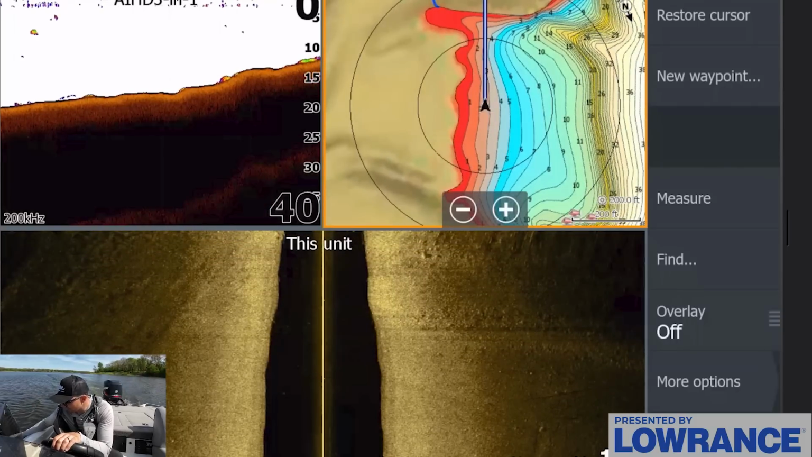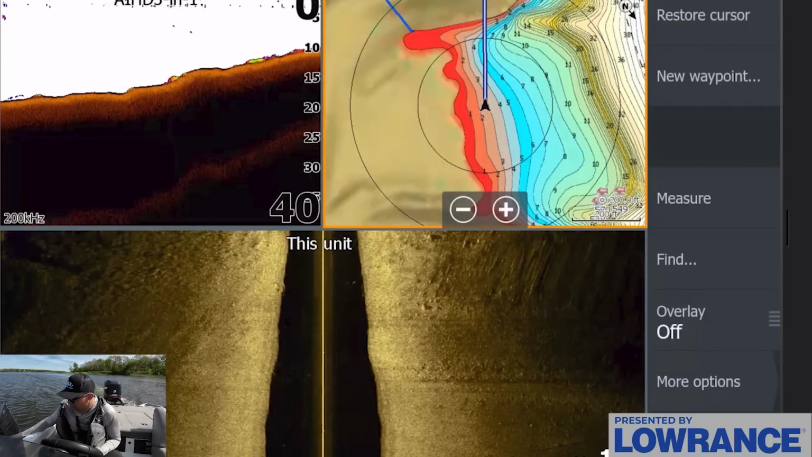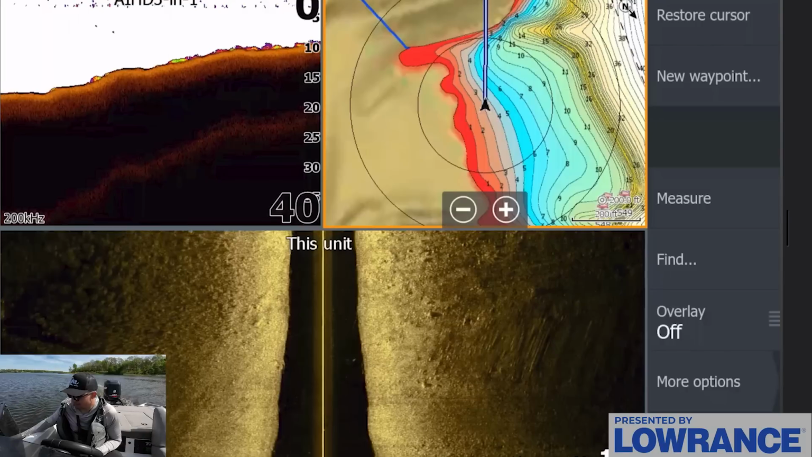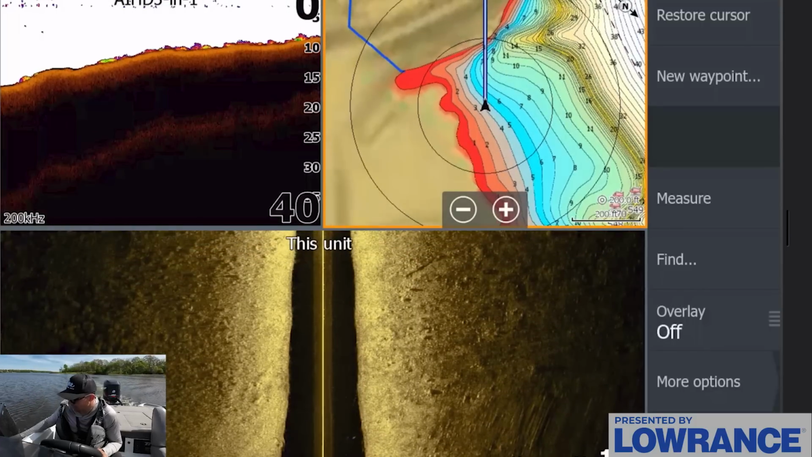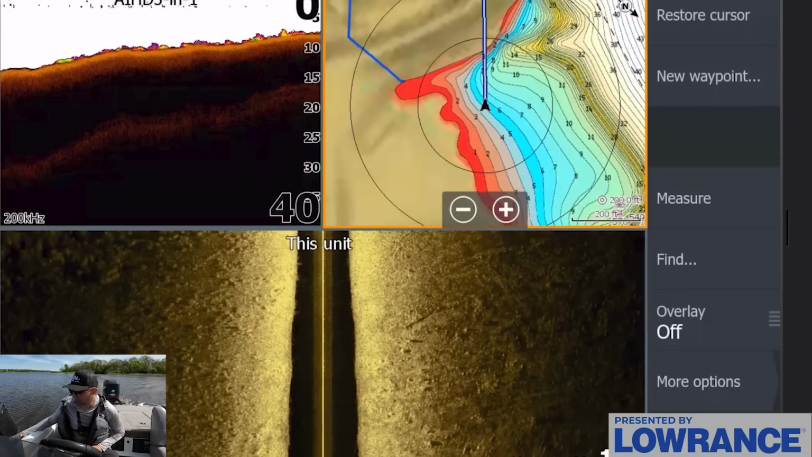Look at that rock right there. That is some good looking rock, right in that 10-foot zone. Hard to tell if there's fish in that rock, just because of how many rocks are down there. I'm also not seeing any shad in and around those rocks, which would give me an indication that we would have some fish in those rocks, but that doesn't mean that they can't be up here.